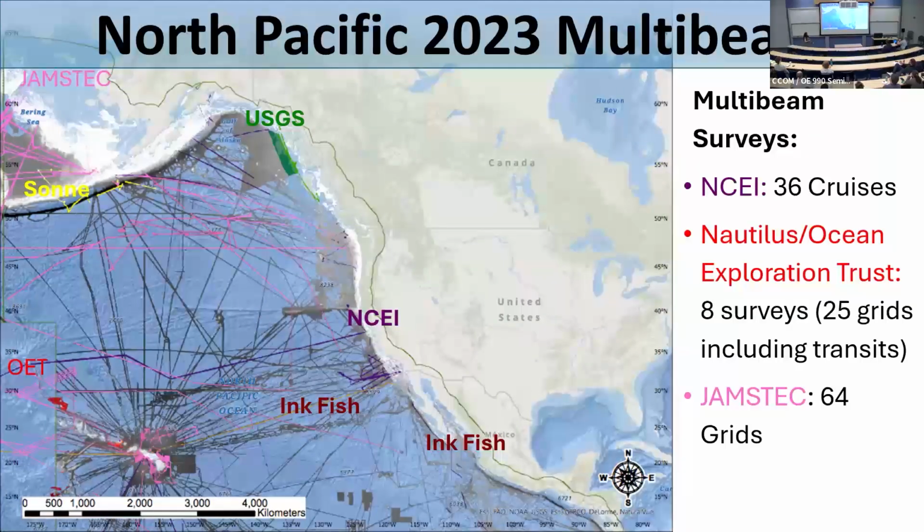It was a little more complicated for the 2023 grid. I just wanted to highlight some of the other large data providers we brought in. So like USGS, they do ocean mapping. Inkfish, they provided a lot of data for us. Again, the Nautilus, the SOM, which is a French ship, and on this map you can see JAMSTEC data.